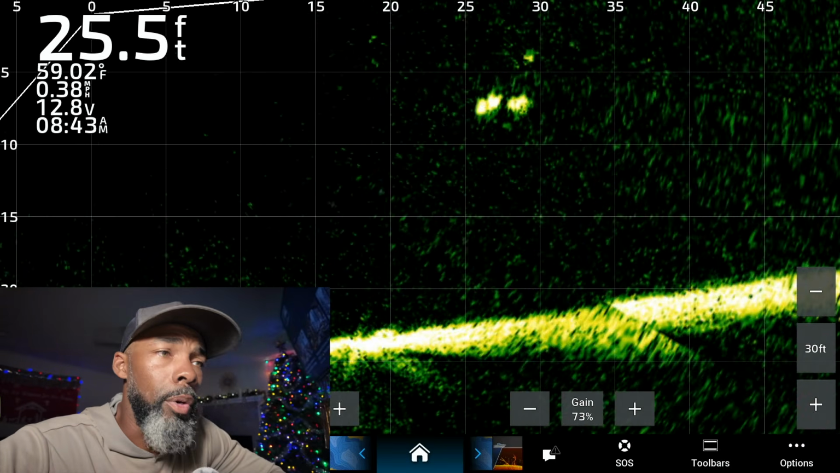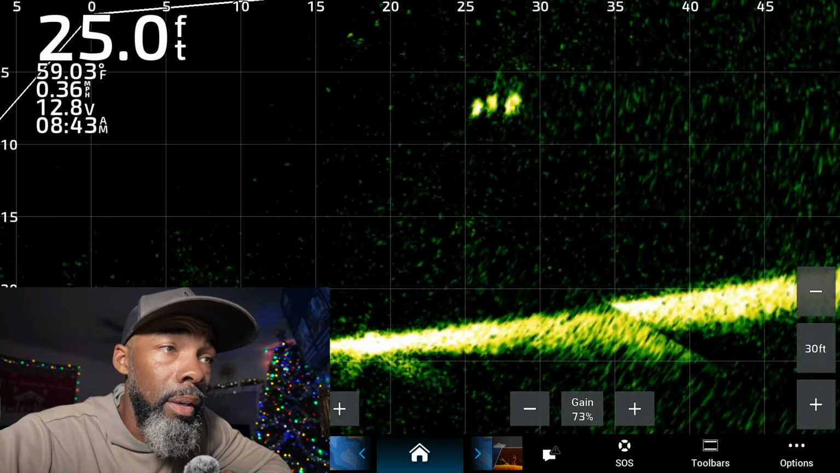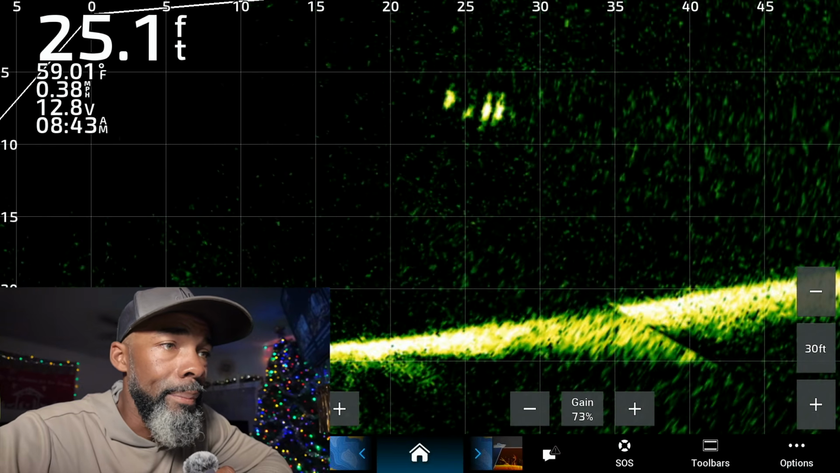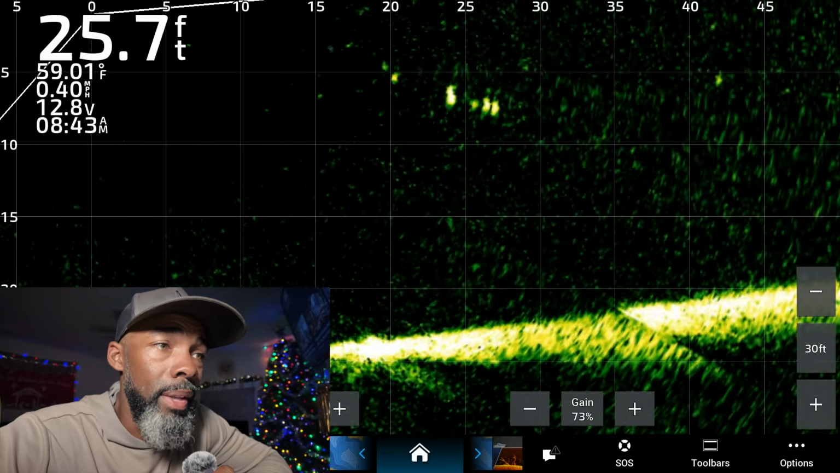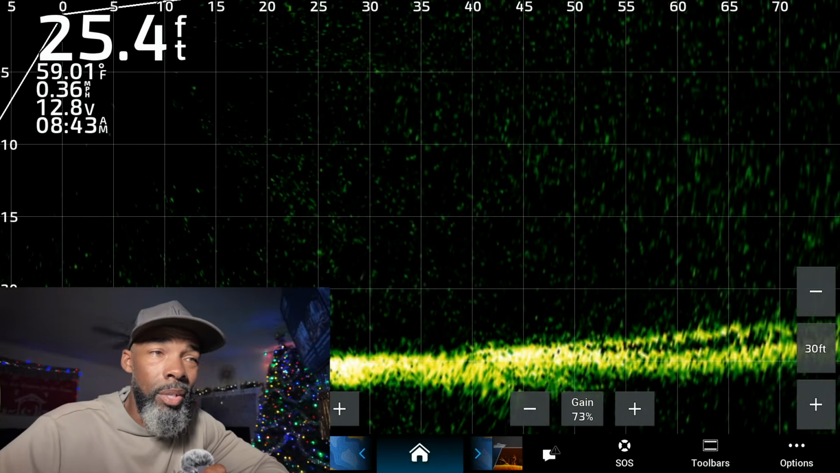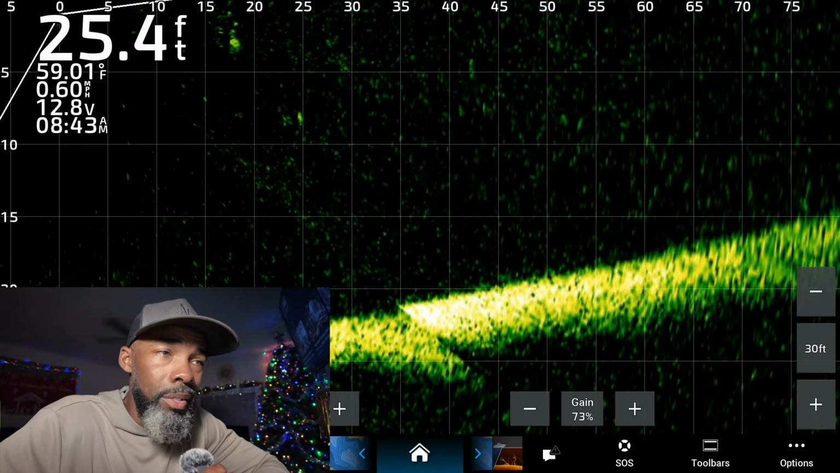Here we come one more time at the 30-foot mark, and we've got a good return right there, good response. And man, they turned off almost immediately right there at the 25-foot mark. We had one fish looking at it, but he turned off pretty quickly there. Not a whole lot you can do. Don't sweat it.